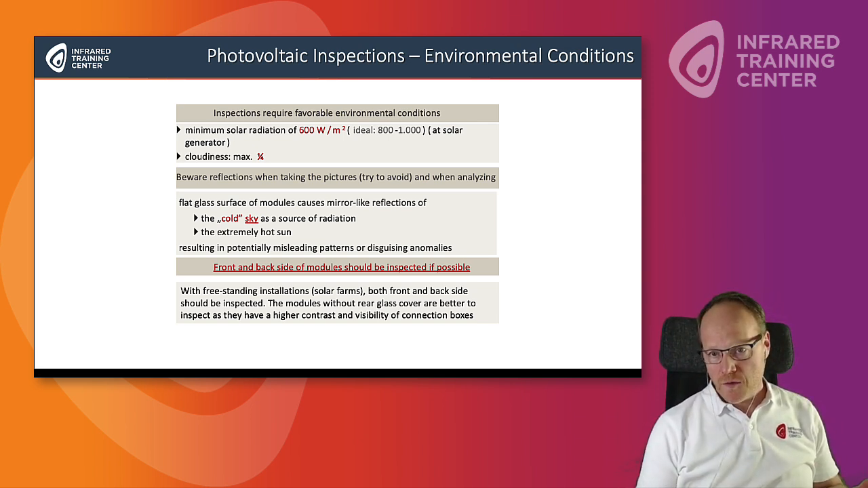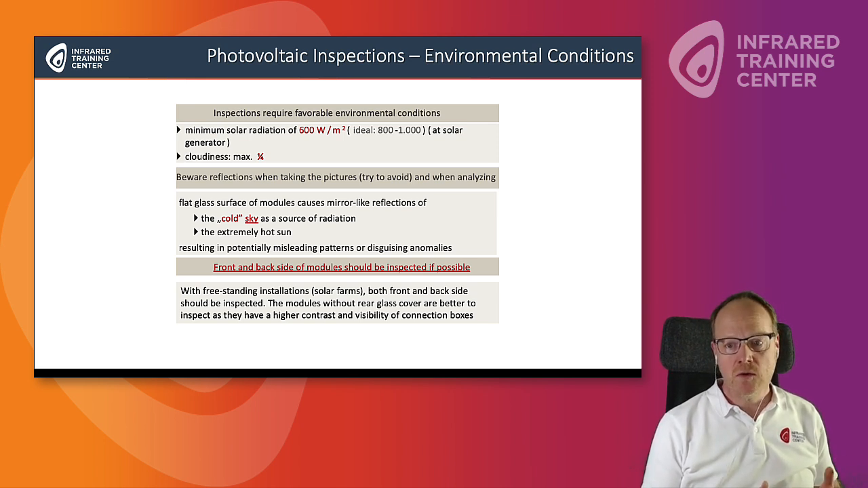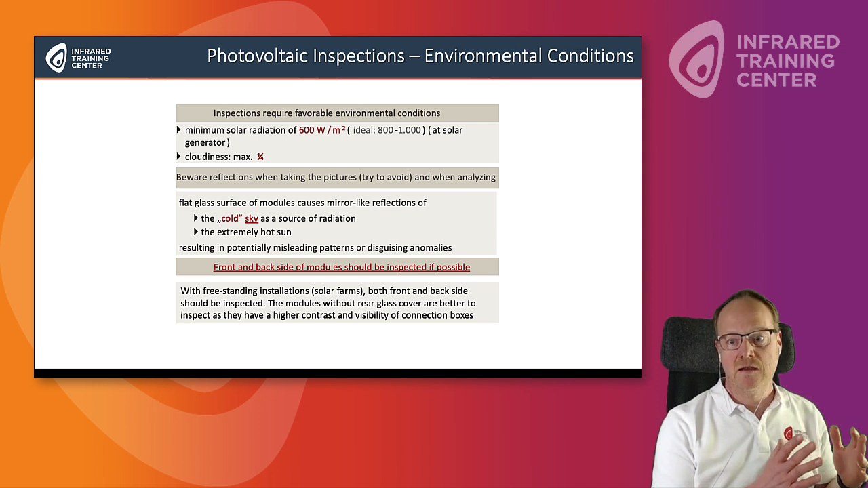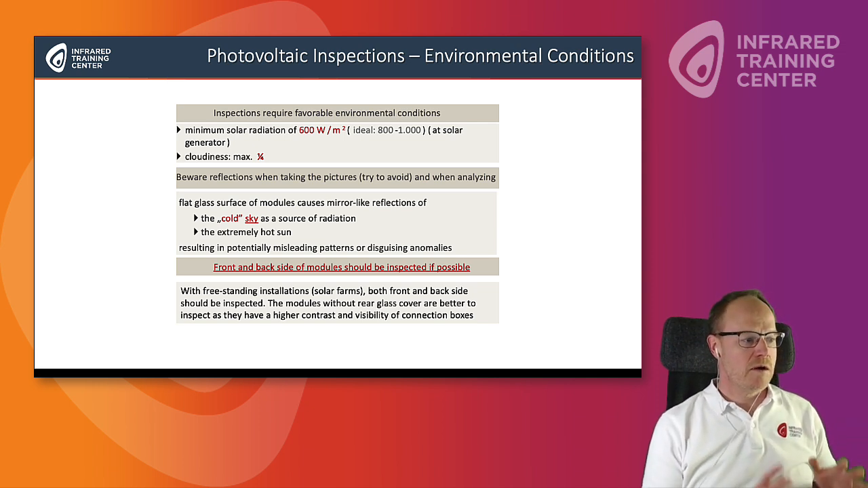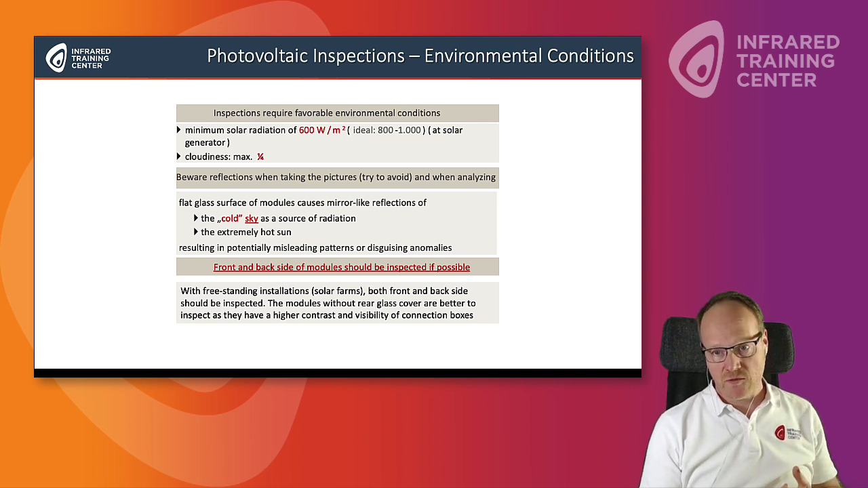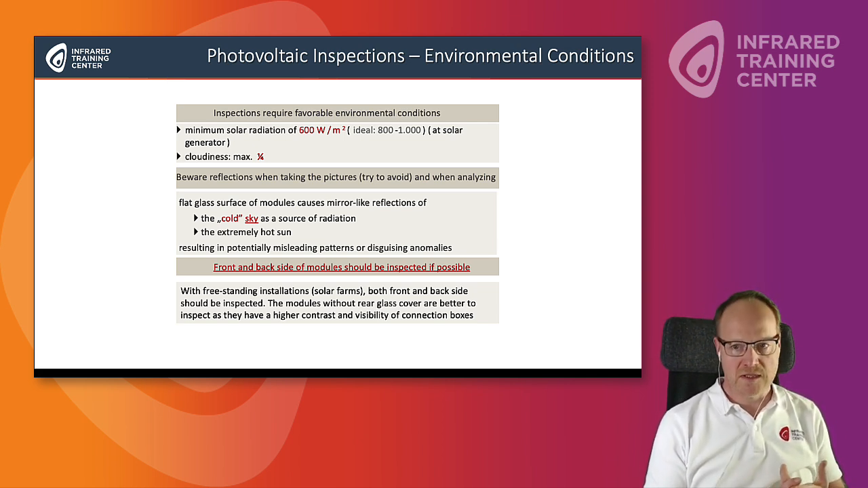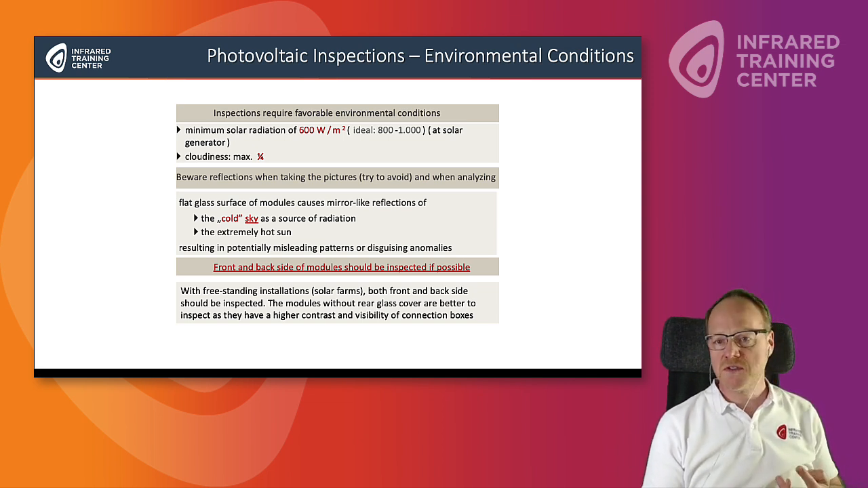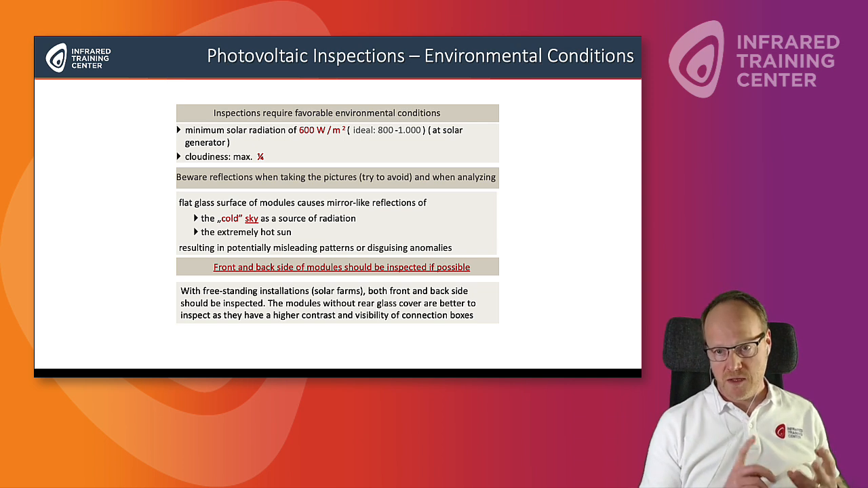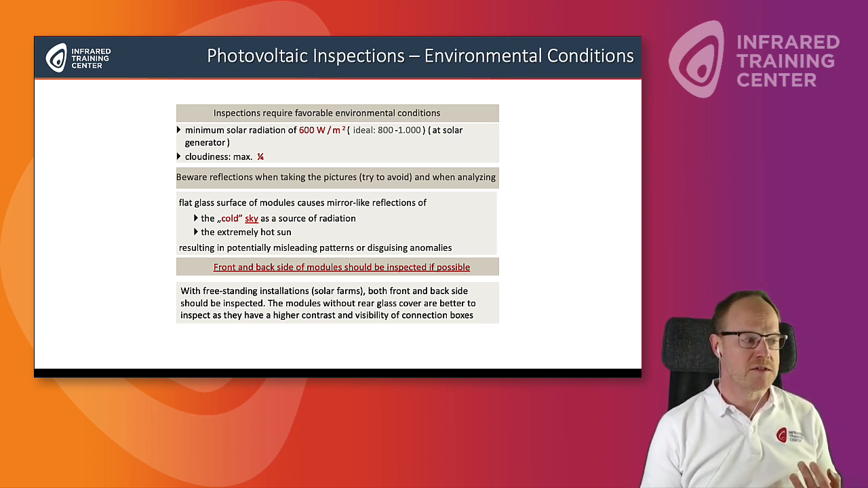As always, with all thermographic inspections, you should always be aware of reflections. This is particularly important if we speak about sun reflections, of course. So be aware that you're looking at glass surfaces, which can have mirror-like reflections, leading to false patterns or patterns that you misinterpret. So you could see the cold sky, reflection from the cold sky. And of course, be aware that you might damage your camera if the sun radiation is very strong, even if it's a reflection. So pay attention, please.